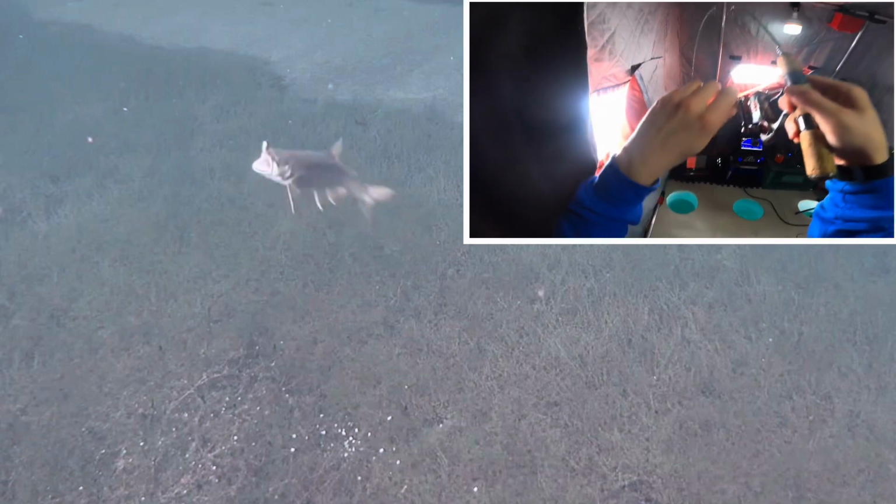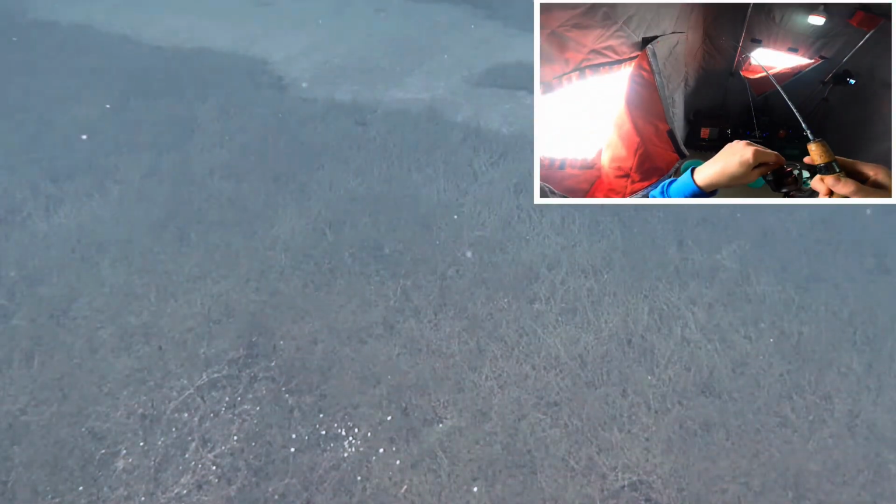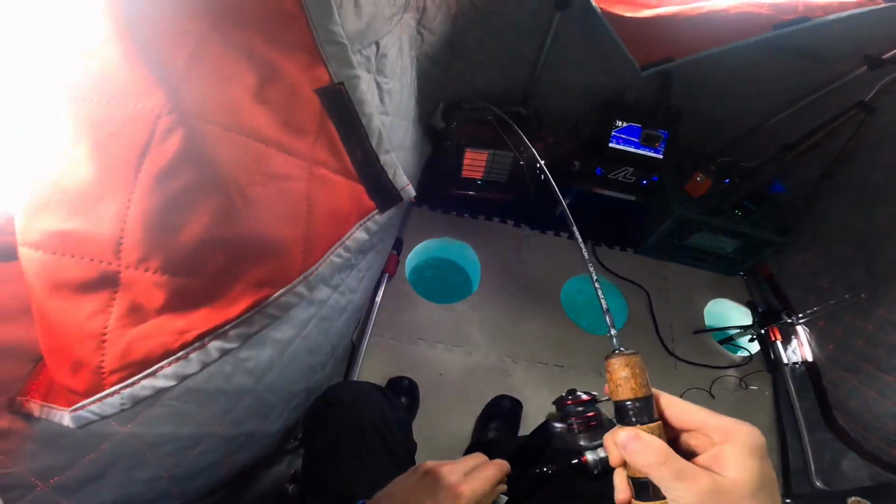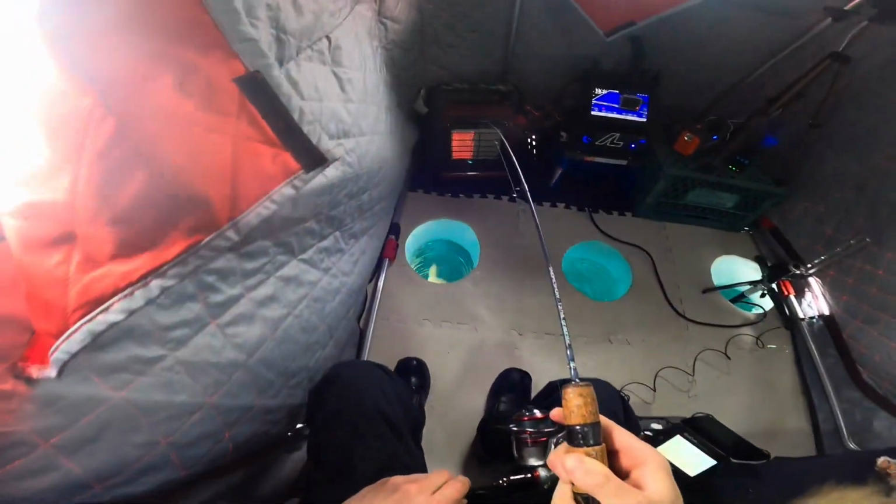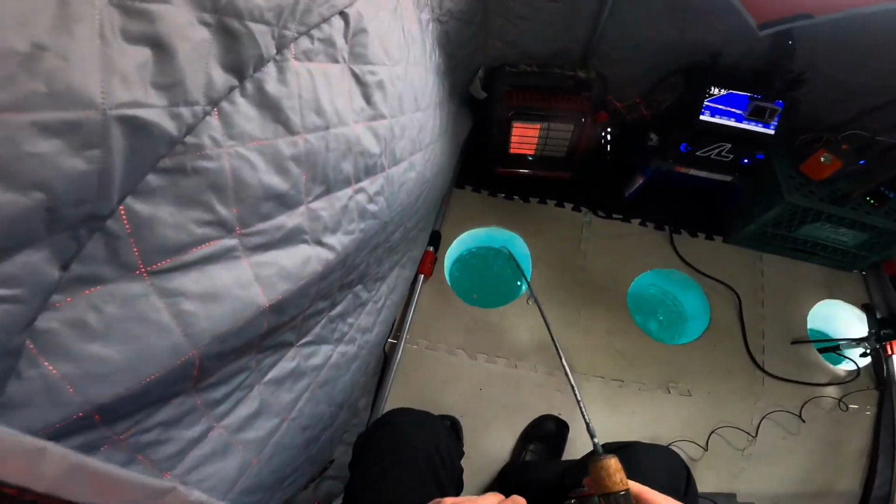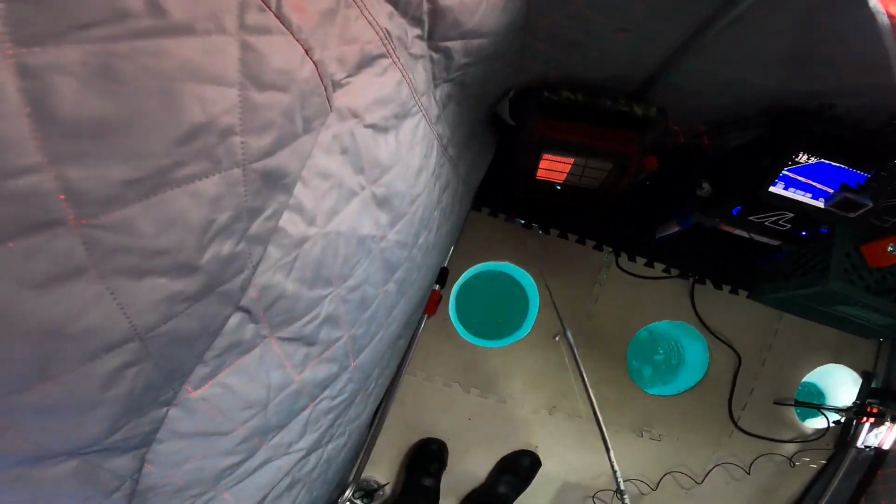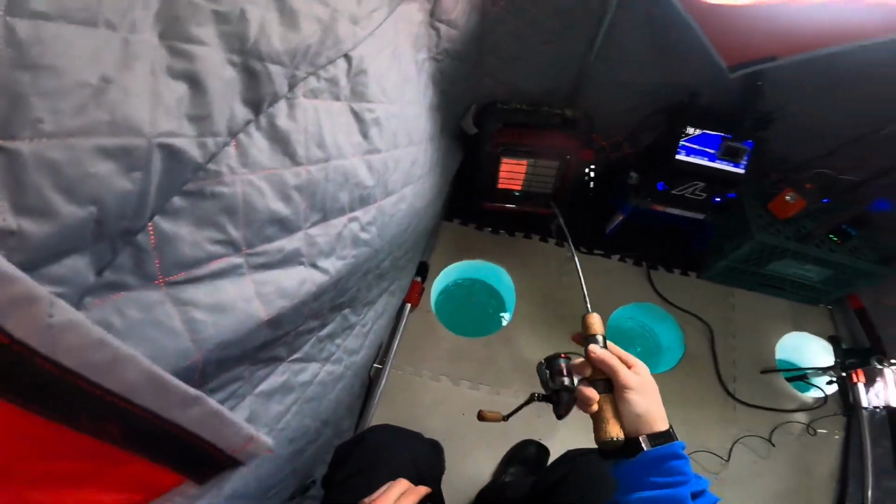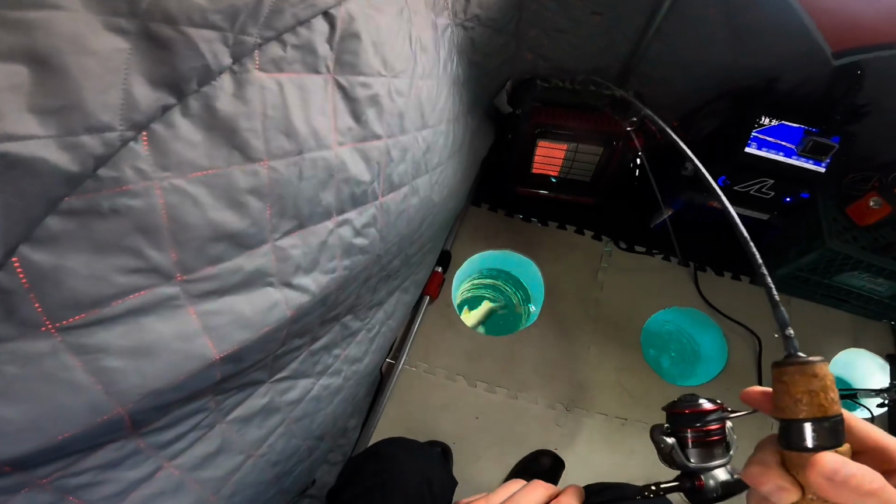There we go. Yes! He smashed it. He smashed that one. This is a smaller one. This might be a Splake. Whoa. Oh, he's fighting good. Another Laker. Oh, he's right at the ice. Gotta be careful here.